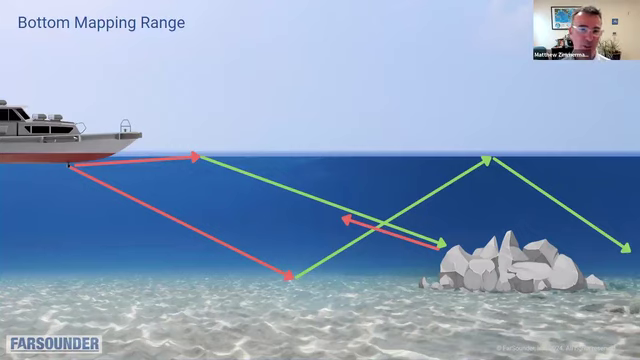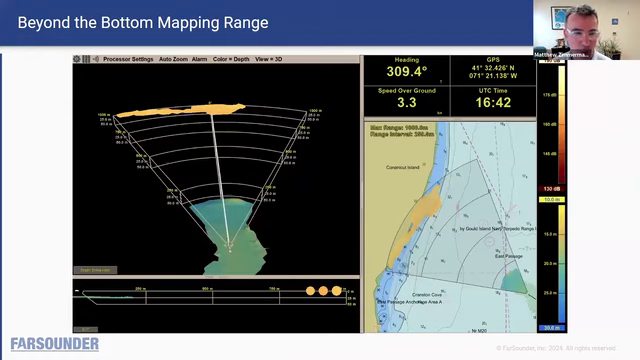And so in our systems, we don't try to unwrap that. We just provide range, bearing, and reflectivity. And as a result, when you look at our software, even at pretty long ranges, 1,000 meters range in fairly shallow water, we get good bottom mapping out to 8 water depths or more, and reflections from obstacles out to the full range of the sonar.